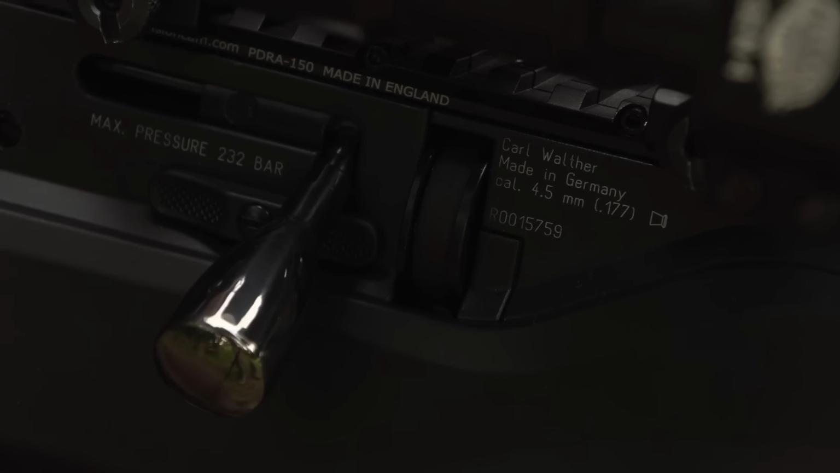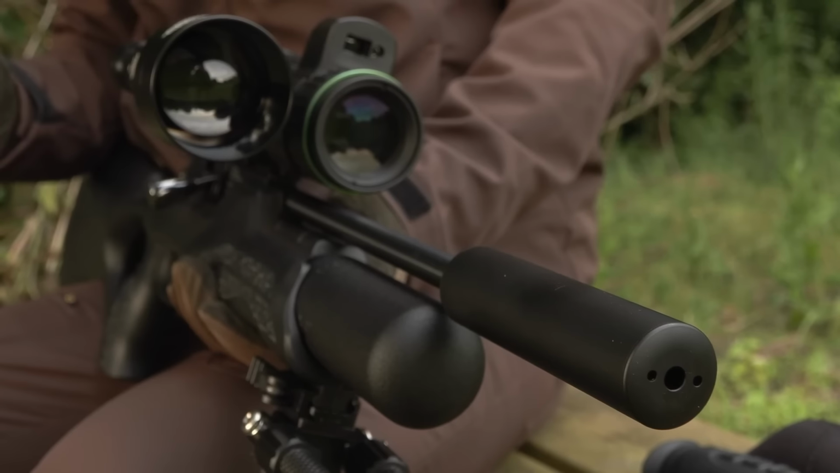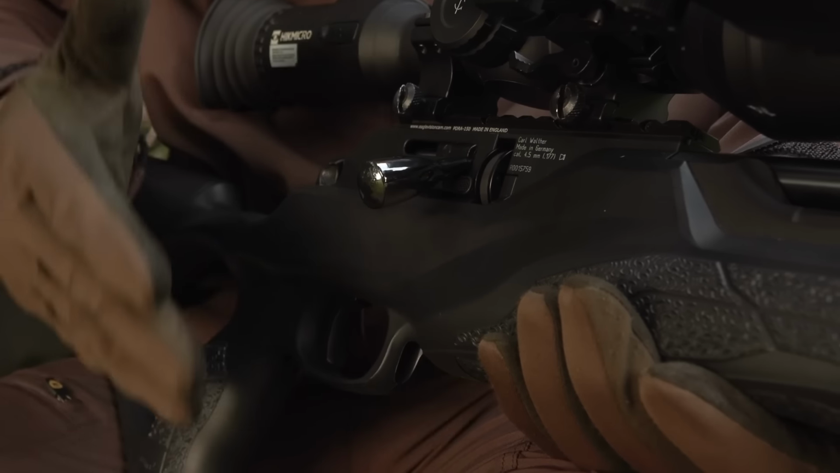It's multi-shot PCP, and when you consider those qualities, you really can't ask a lot more from an airgun than that. This one, sub 12 foot-pound, .177 caliber, and should be all the gun that I need for this kind of shooting.